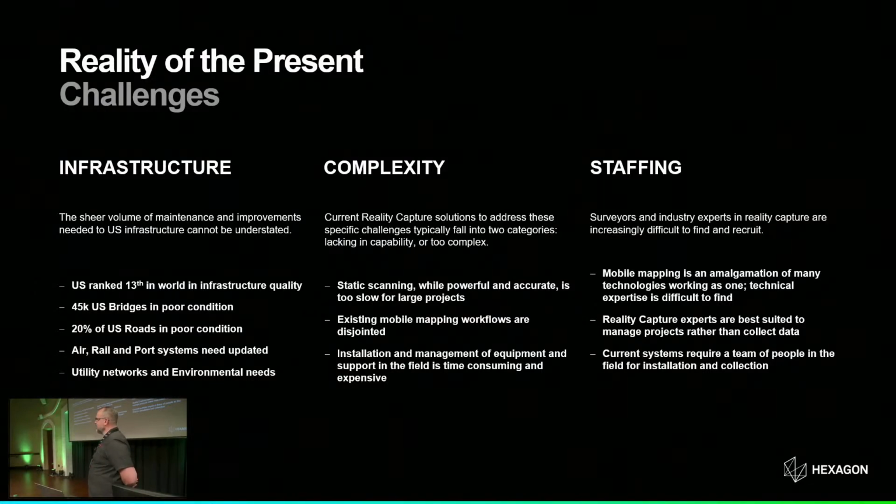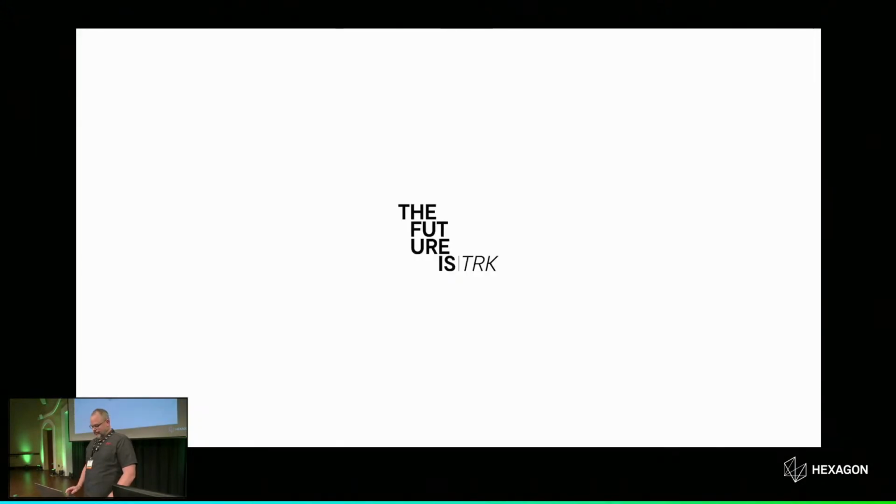But there's a lot of complexity built into the current systems. And oftentimes, as everybody here has indicated to me this week, and I've heard others talking, staffing is an issue. It's hard to find qualified people who have the background to operate and produce reliable results from mobile mapping systems. This is our solution.